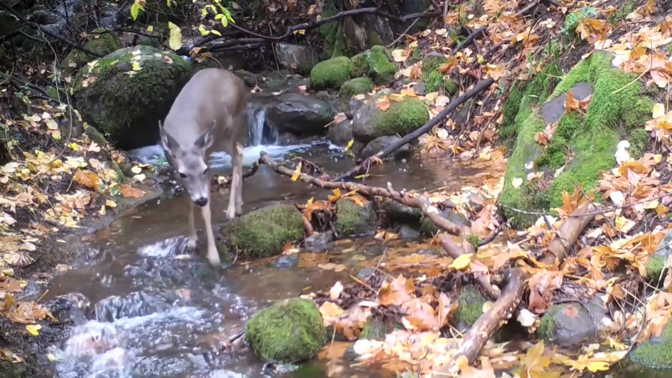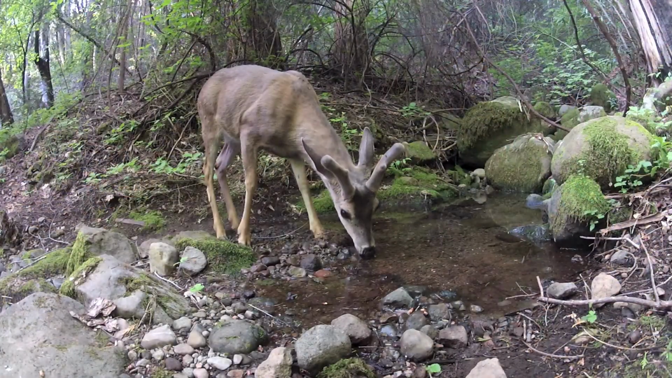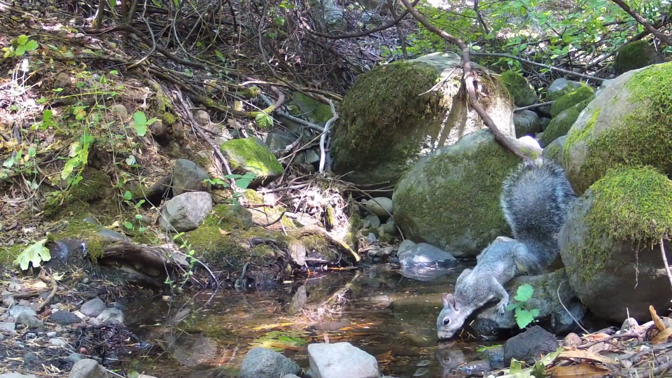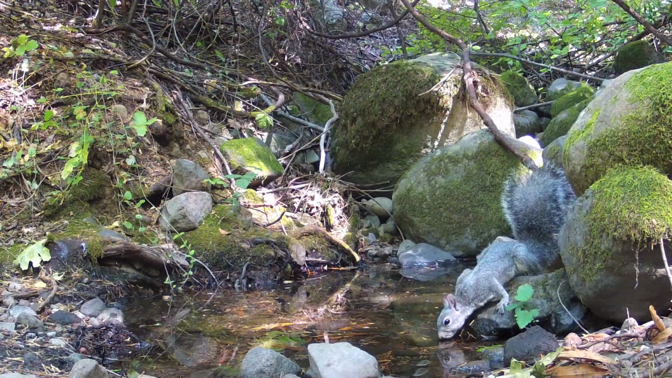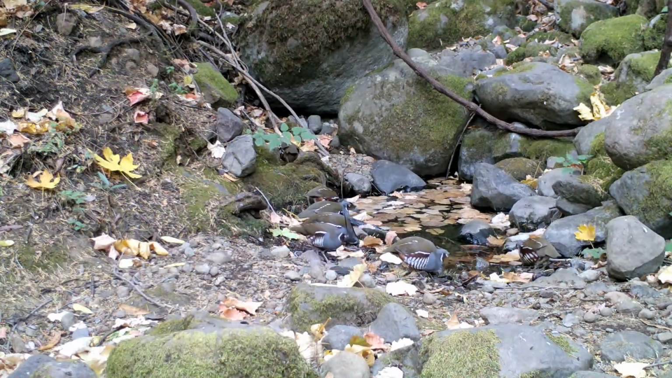It flows continuously only during heavy rain. In the summer, underground springs feed isolated shallow pools like this one. And that's when visitation is highest.